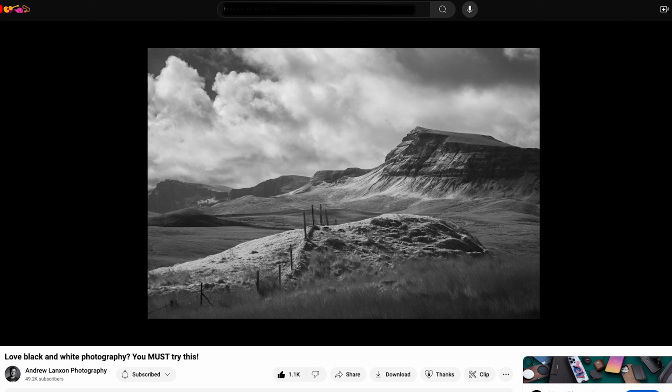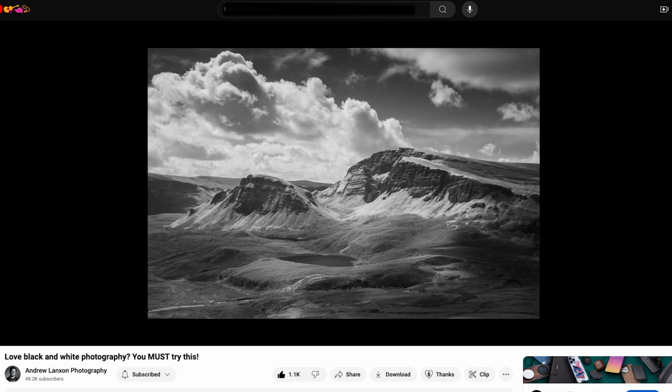Well, I suppose it still is my Canon 6D, but now I've had it converted to shoot infrared images. I actually had this converted a while ago, and I have done a video on this before when I shot some black and white landscapes on a holiday to the Isle of Skye. But since then it has kind of just sat on a shelf, and I haven't really thought about picking it up and taking it outside to try my hand at weird photography again.